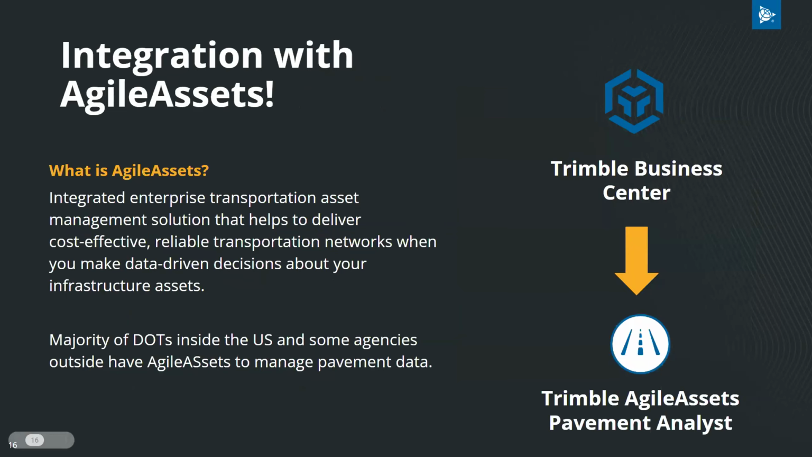So then how does Agile Assets connect to that? Well, Agile Assets is an integrated transportation asset management solution. It allows you to make data-driven decisions about your infrastructure assets to deliver cost-effective, reliable transportation networks. And now it is integrated with TBC. Many DOTs inside the US, as well as some agencies outside, use Agile Assets to manage pavement data.